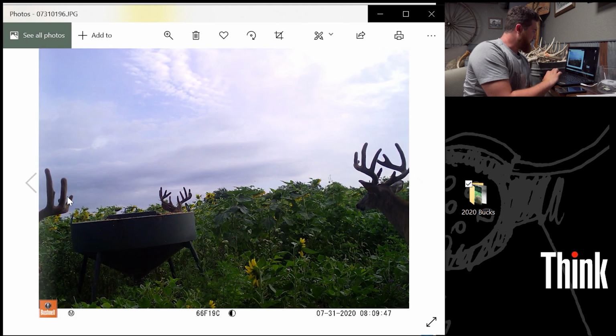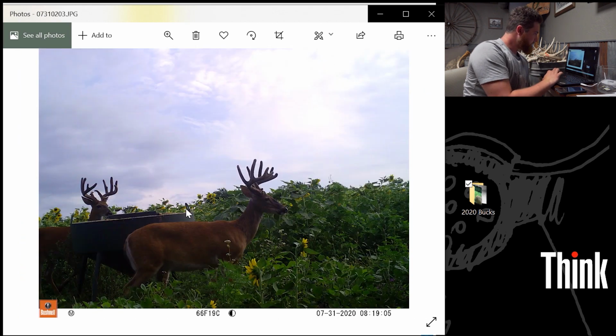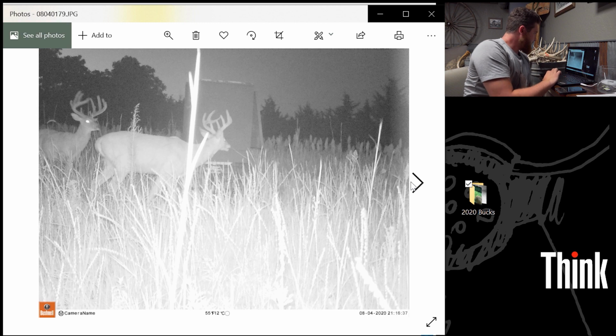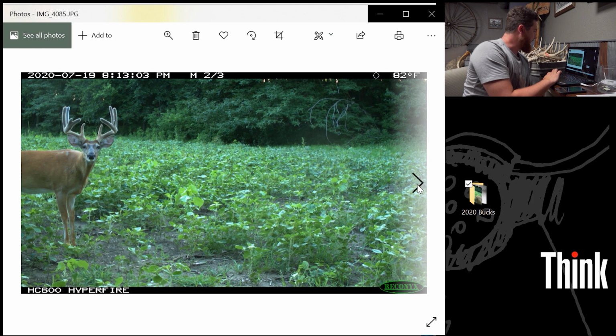Here's 3 beautiful bucks. Oh yeah, this one right here is another one I wanted you guys to name, with the brow tines that curl in and touch. I forgot all about that buck. That's cool. Right here he is again. Just a nice picture of a couple bucks. Another nice picture of a couple bucks. Nothing special. Nothing special. Oh yes, this is special.